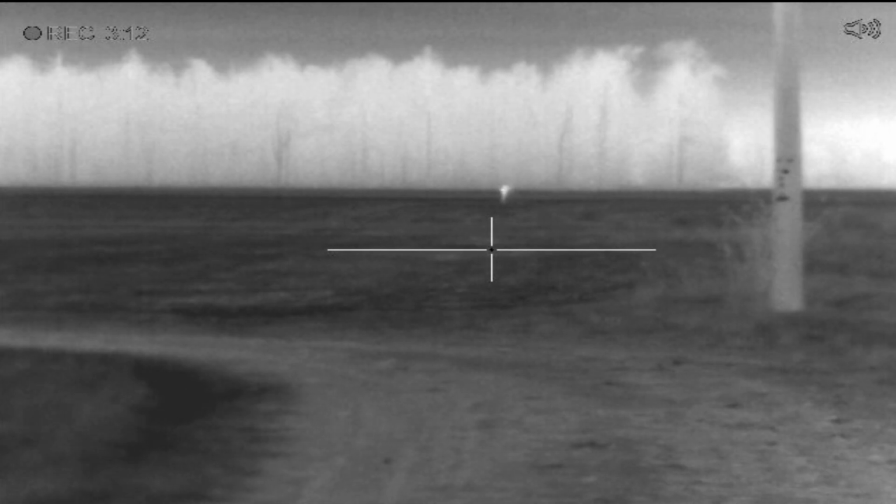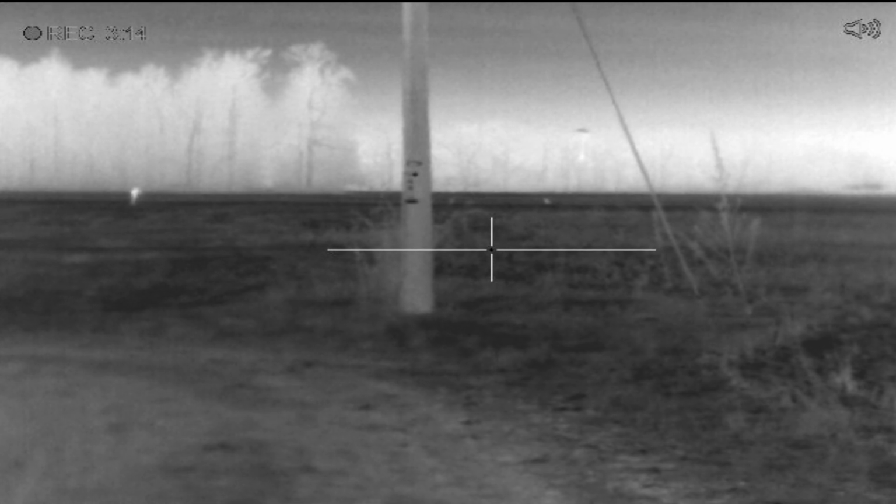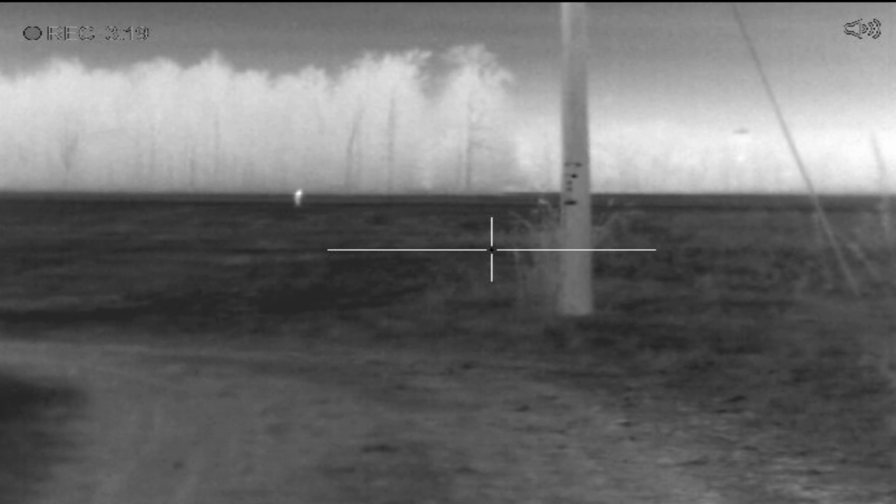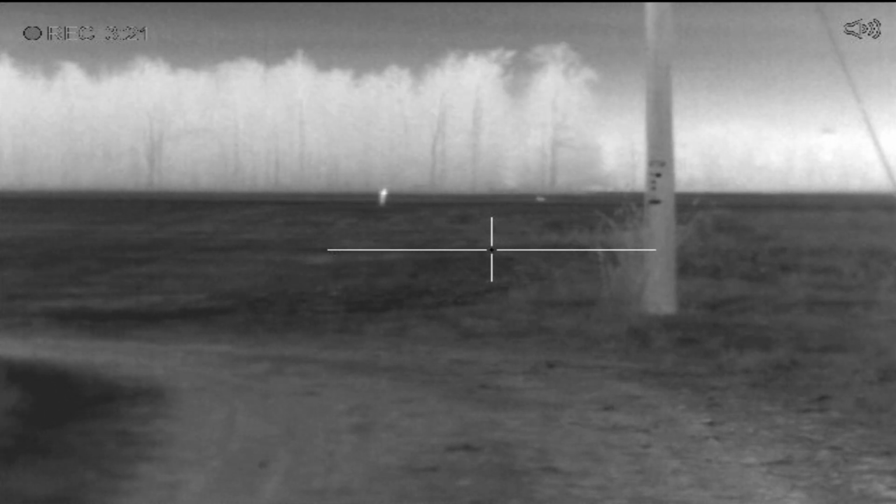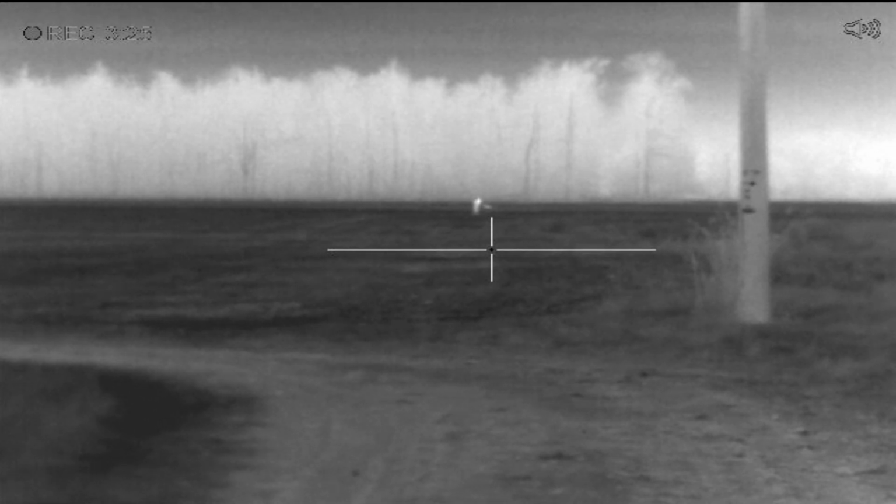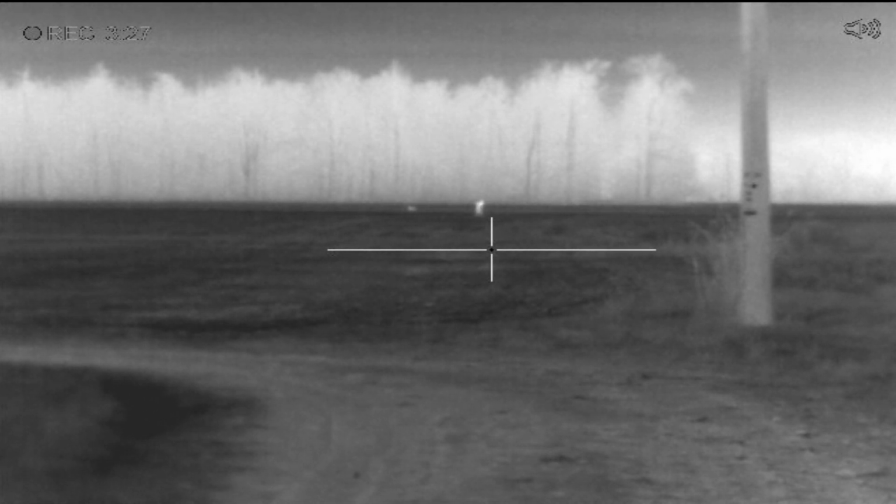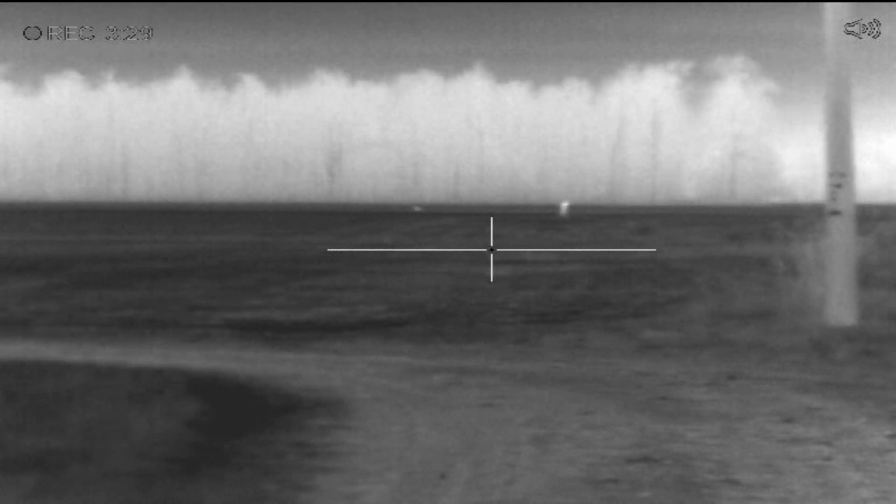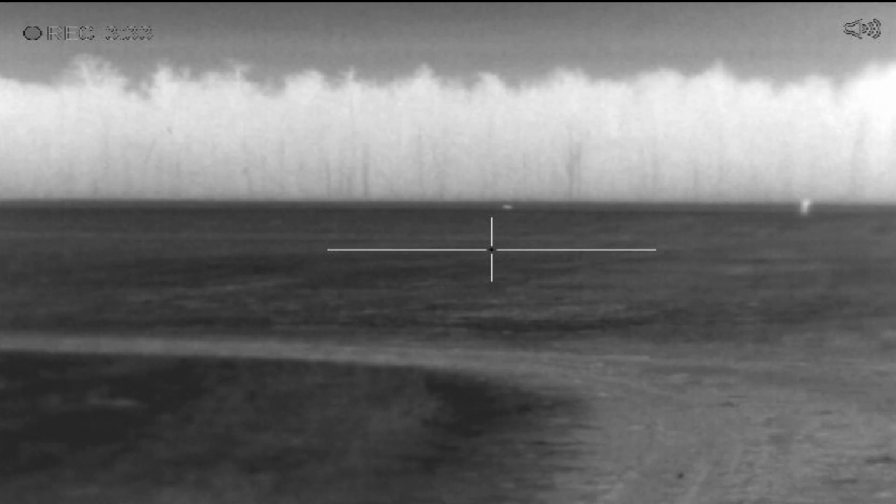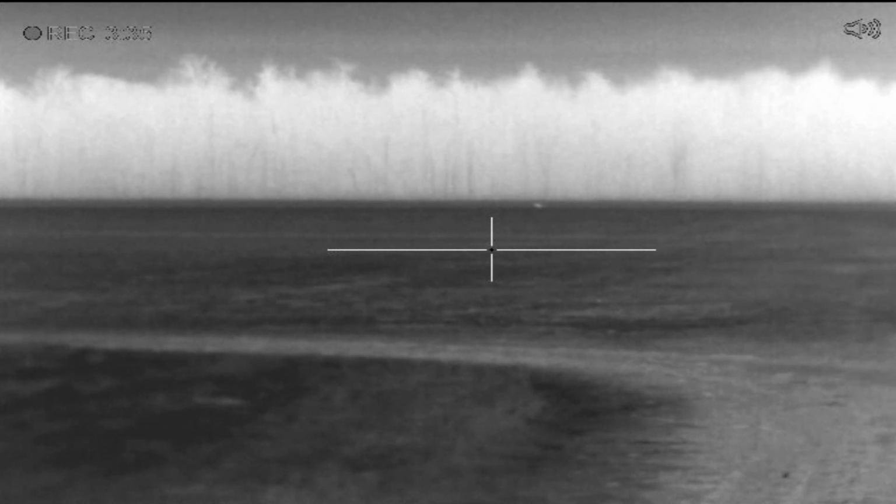Now we're going to switch back here to Backdoor Dave's view. He's got the Pulsar XQ38. He's taking it off his gun, made safe. You see me right there, just aligned with the coyote. At that point, he was probably 100 yards from me. Like I said, though, I much prefer him to stop.